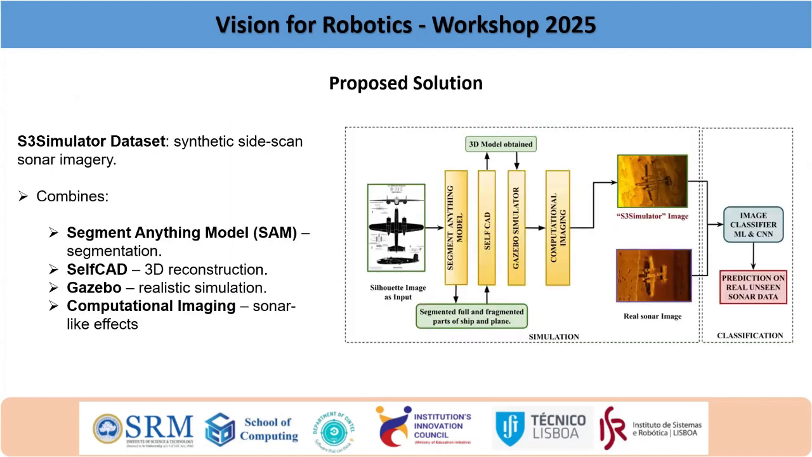So our proposed solution is the S3 simulator dataset. In this dataset, we are combining three tools. The first is the Segment Anything Model, the next is a CAD tool, and then the Gazebo simulator.